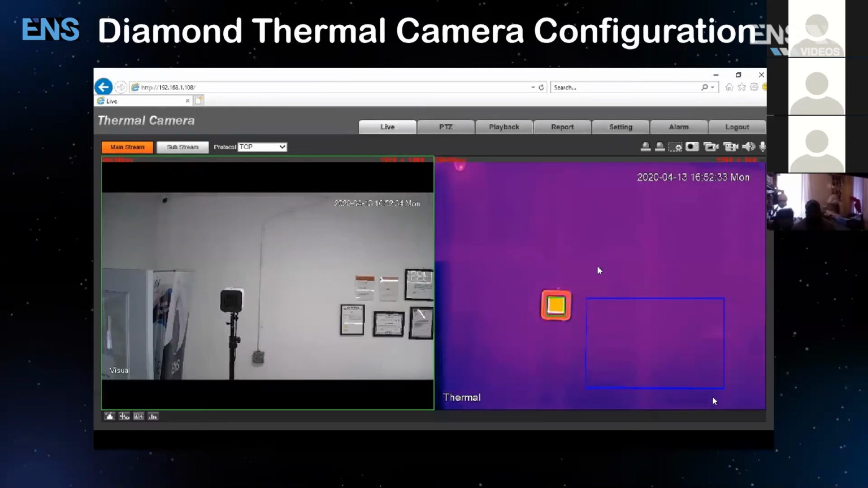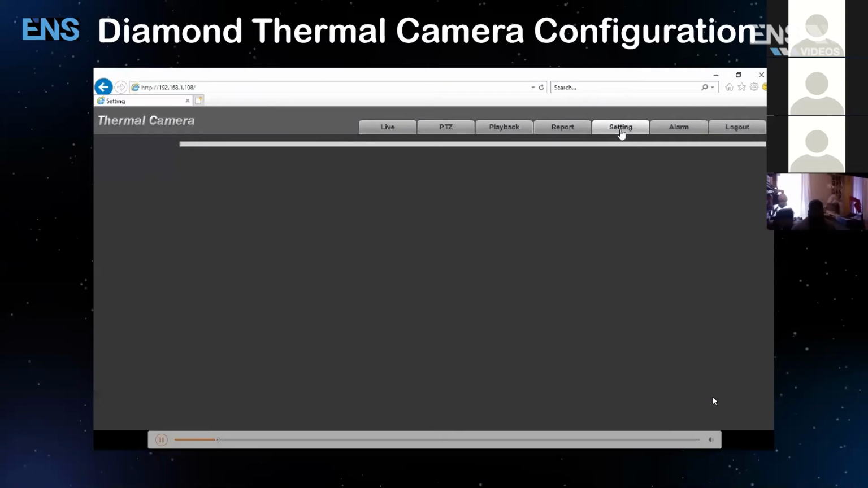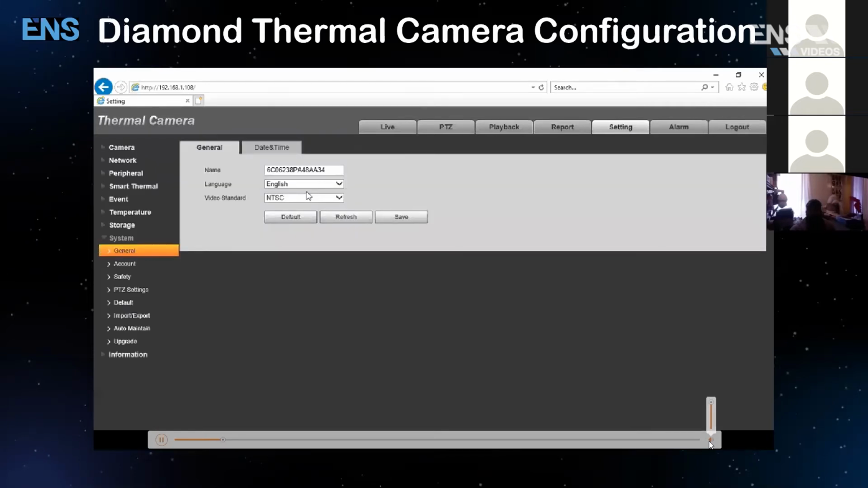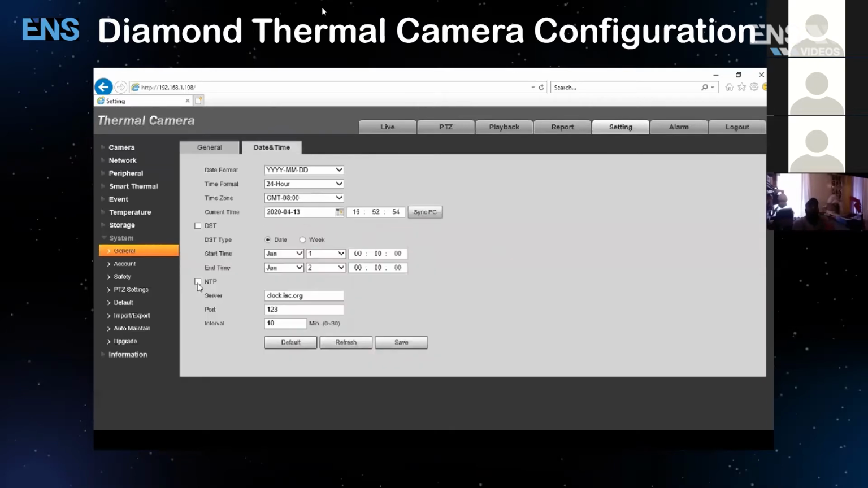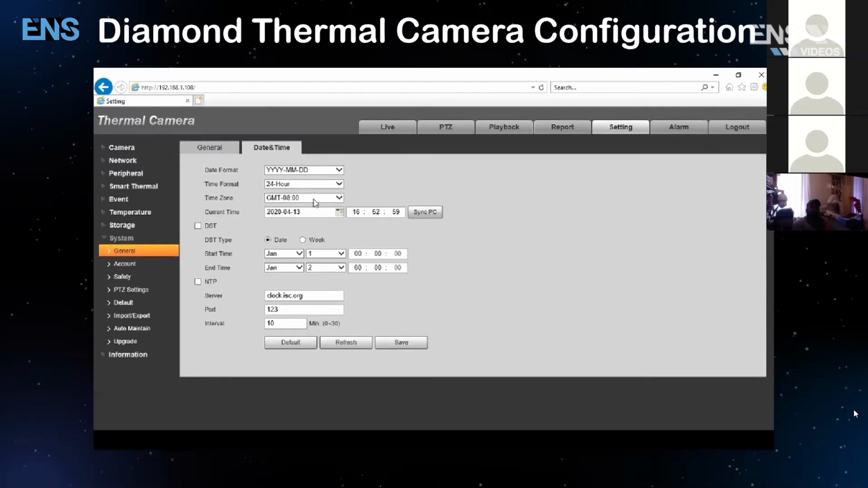There's a few settings that you want to do first. So let's go to the settings tab here. You want to first go to System, go to General, go to Date and Time. Make sure the NTP server is checked. Make sure your time zone according to where you have the camera set up is correct, along with the date and time.